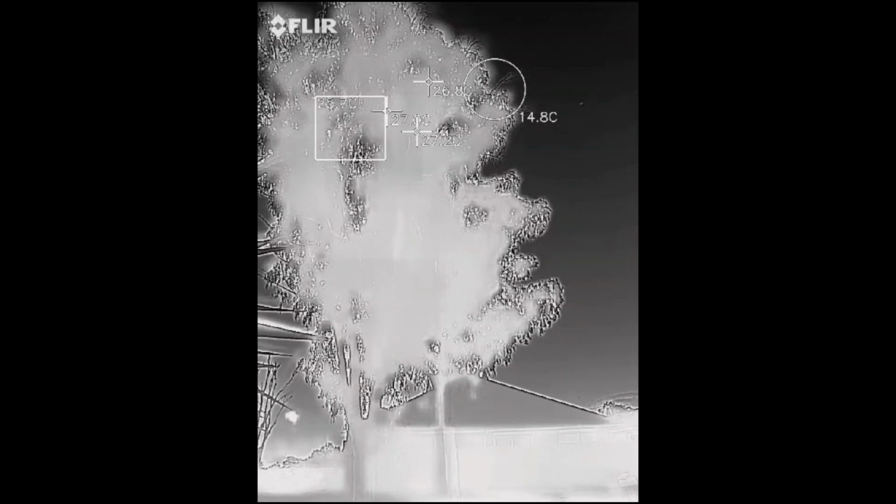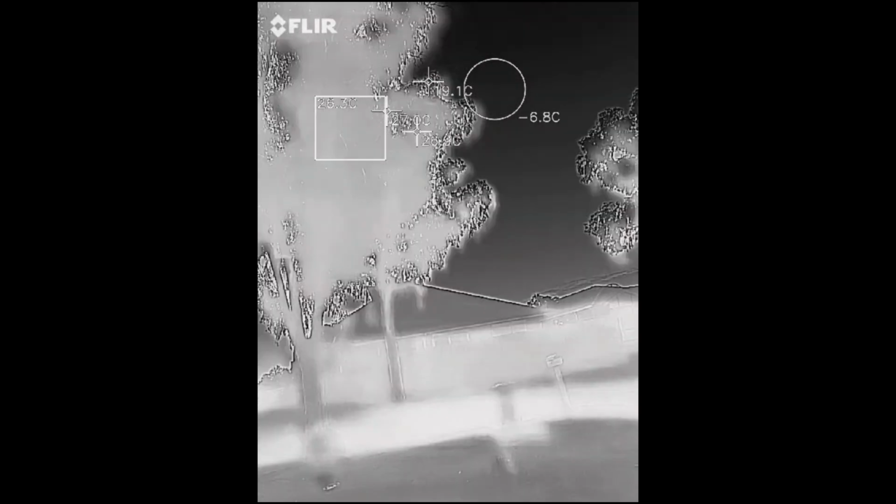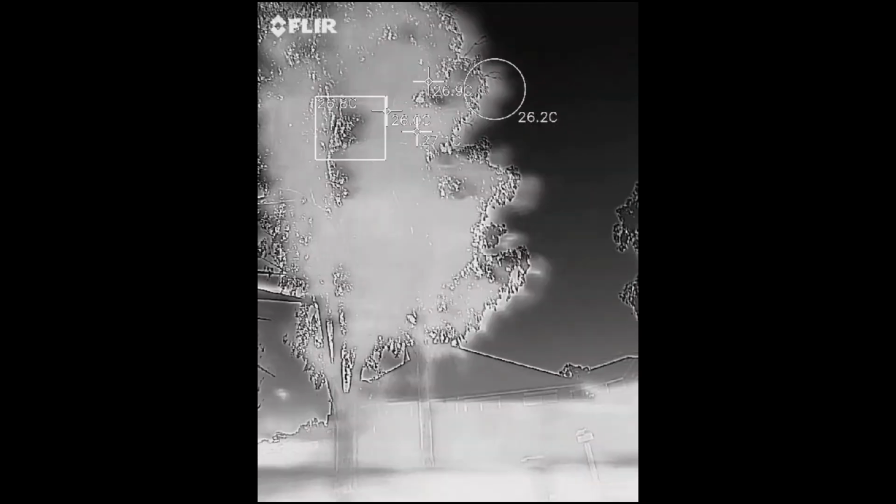Let's go stalking cockatoos with the FLIR during the daytime and see if we can see anything here. It's only just slightly higher resolution. It would be absolutely perfect. Well, I can't see anything up there. I see some branches that have been stripped back a little bit. That's all I see there.